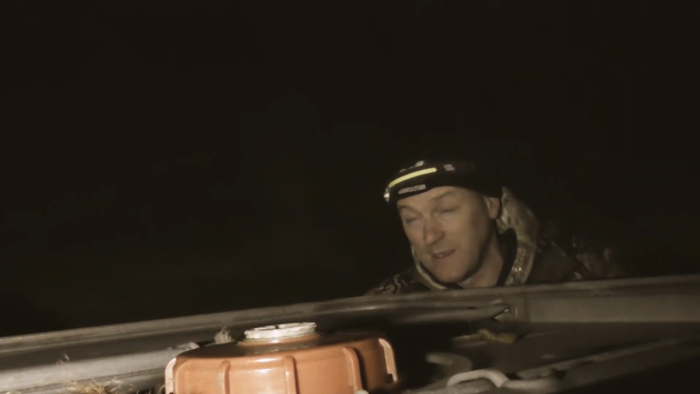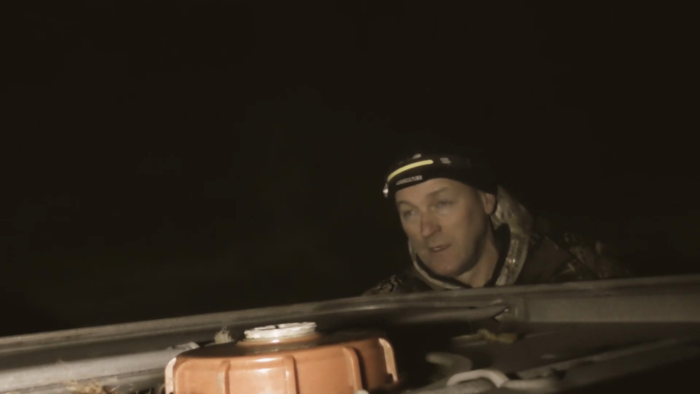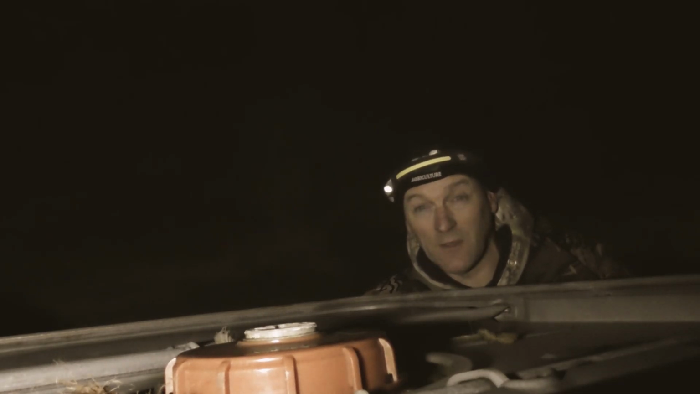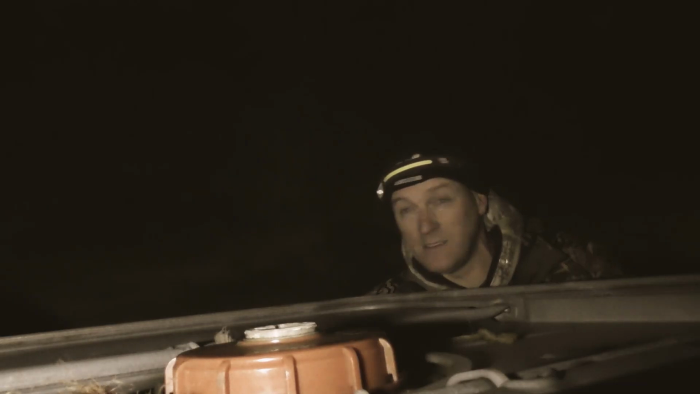Nice one. Yeah, that fox has seen me then. It was like, not the cleverest fox I've come across, but he stopped probably about 150 yards away, and he's gone down. So yeah, I've luckily got that one. Anyway, I'm going to go and pick it and see what this is.